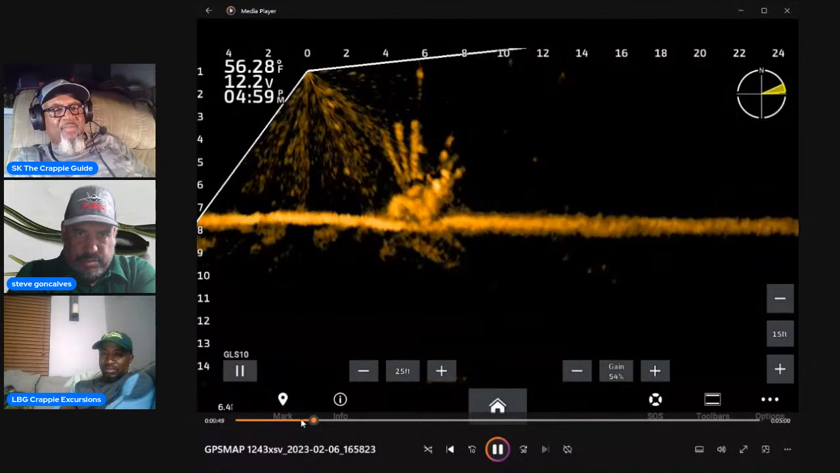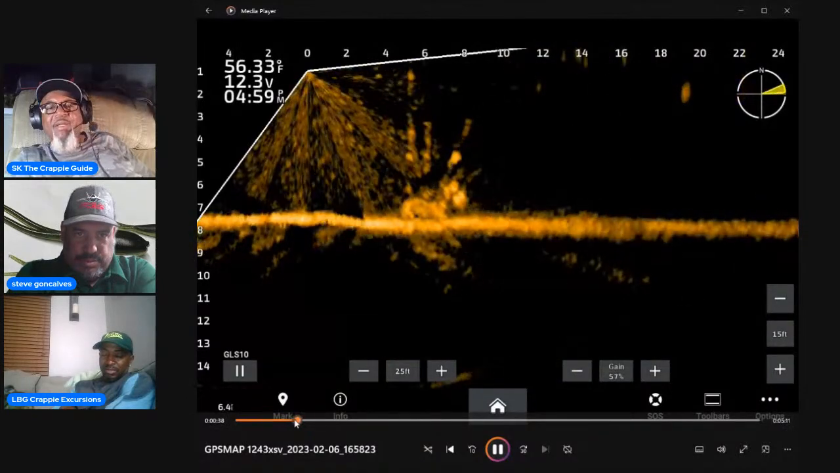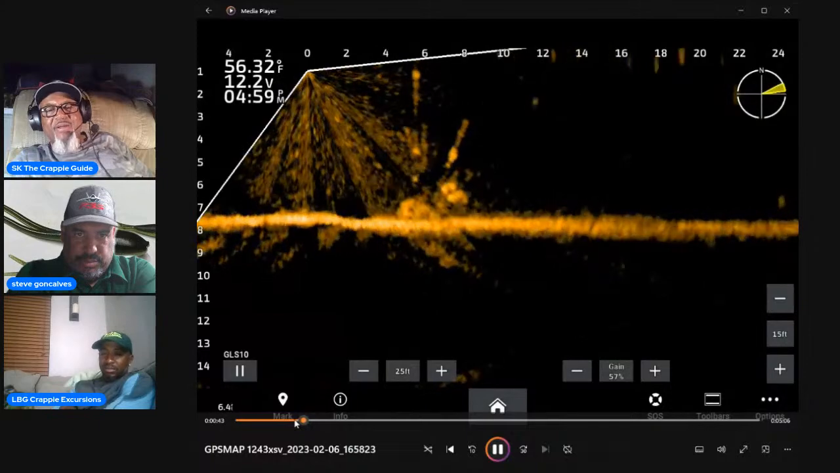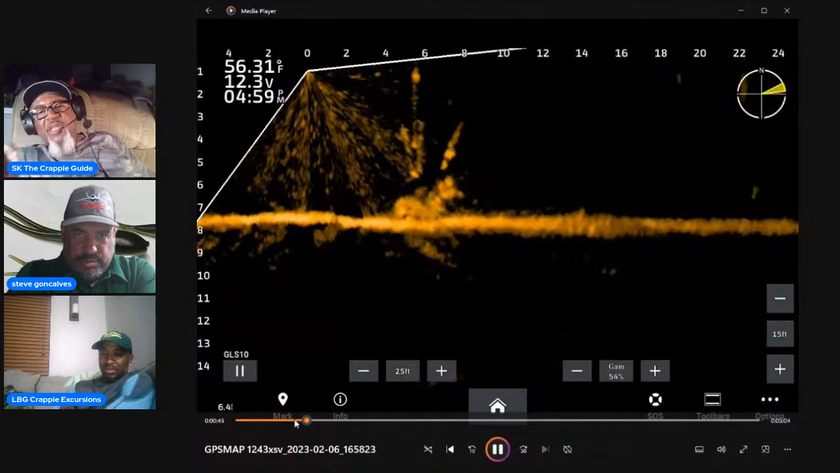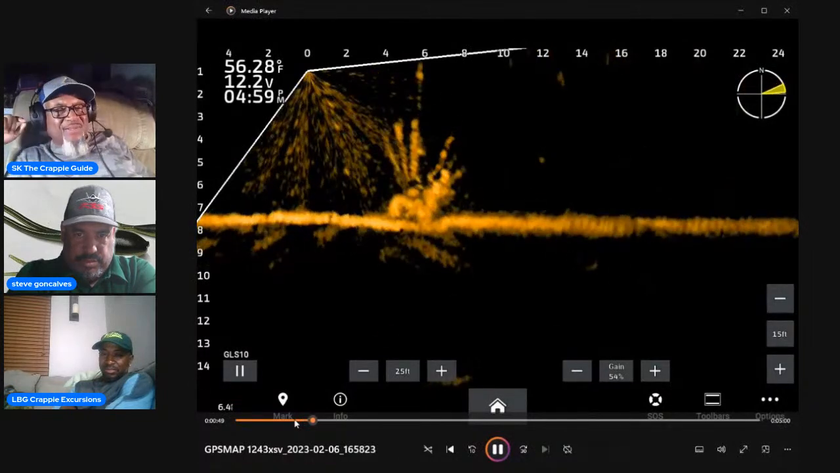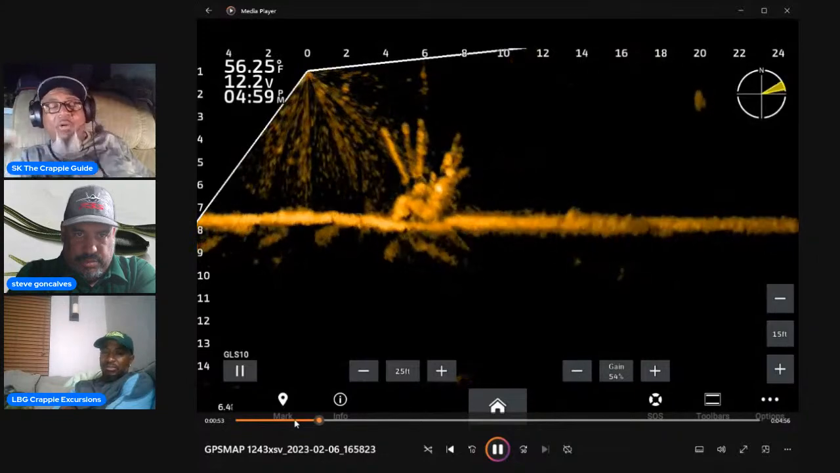One of the better fish did. Another thing too. Let me back up right here real quick. So you see how hot that is. You see, I'm running at 57 on the gain. Watch what happens right here. This is on the fly. This is why I tell people there ain't no one set of settings, because different types of structure, different depths of water require adjusting.